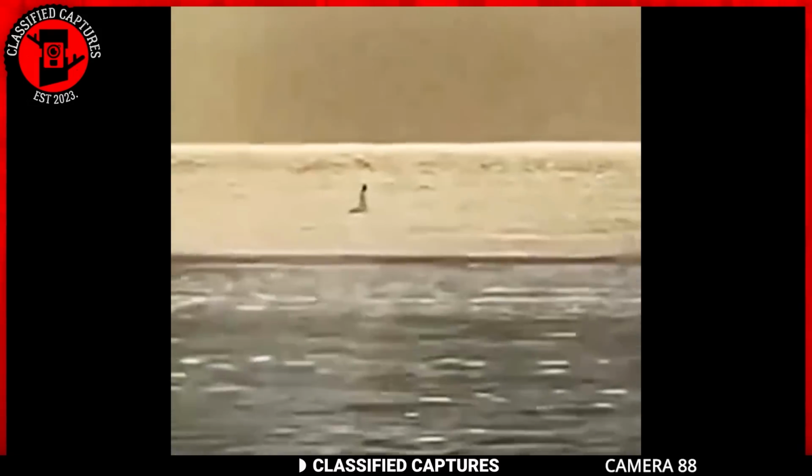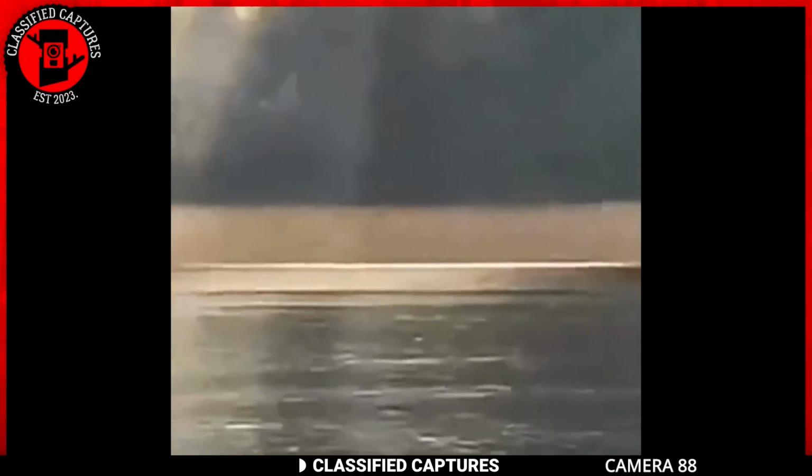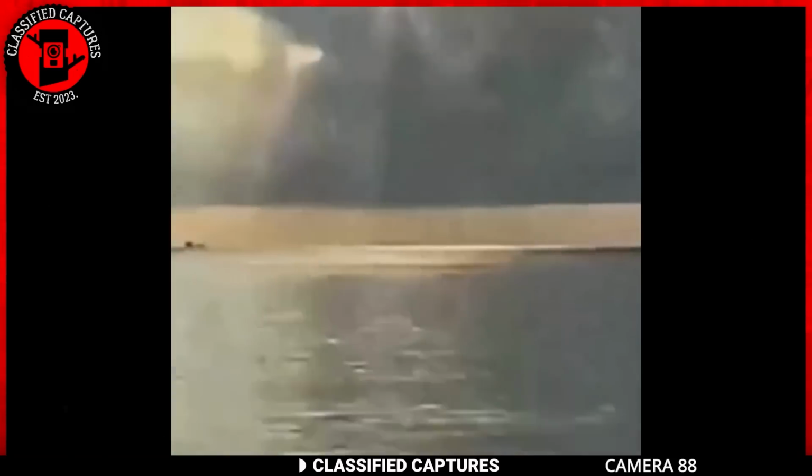As the footage gets closer, a four-legged creature comes into view. It has shorter front legs and a long tail, and doesn't quite look like the usual fishy thing. What could this creature be? A new sea animal? An unknown resident of the deep, or maybe something completely different.